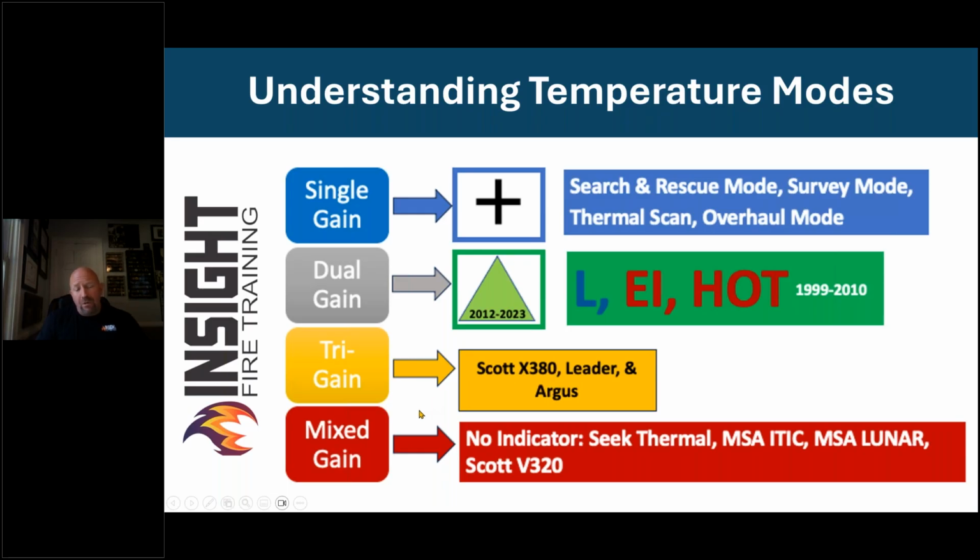Mixed gain mode, which is each pixel switching automatically, which is the smartest, simplest, safest, and fastest way on the market, is made by SEEK Thermal and used by these other manufacturers in their products. So you will not see a triangle because each pixel switches back and forth between high and low sensitivity on its own, which is faster, simpler, safer, and I don't have to look for a triangle, and I have less loss of detail. It is the easier way to deal with a dynamic situation without having to address or look at icons or buttons during that environment.